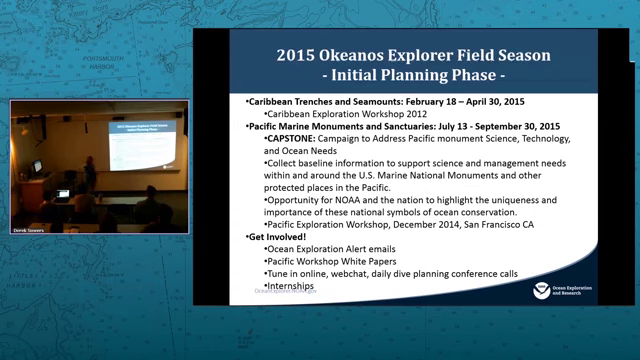First, we're going to the Caribbean. We'll be in the Puerto Rico Trench, but we'll also be in the surrounding area. We'll be there for about 3 months. We have 2 mapping cruises there and then 1 ROV cruise there.